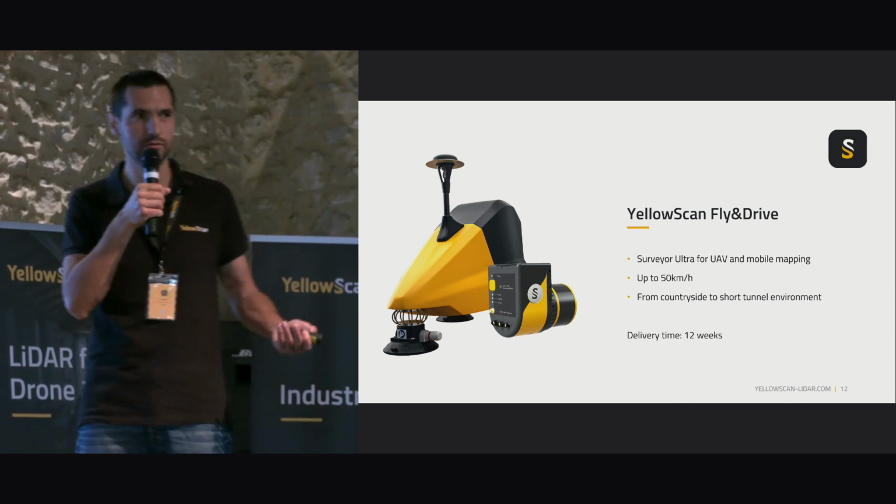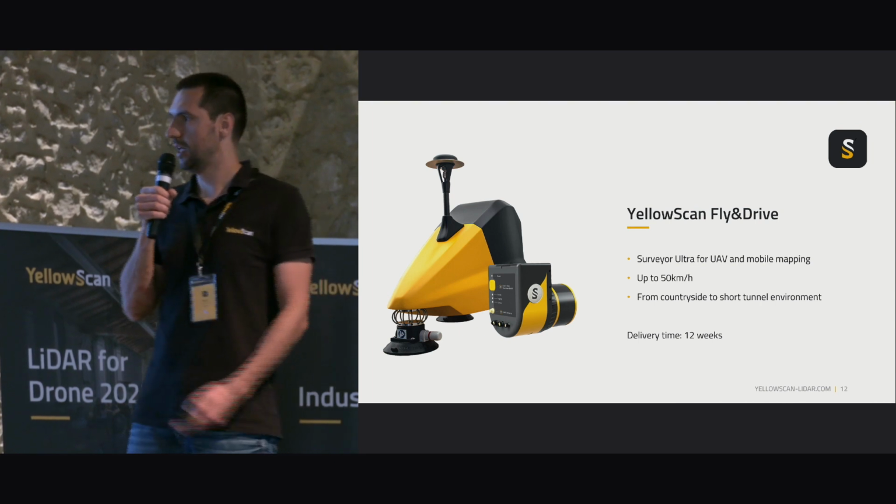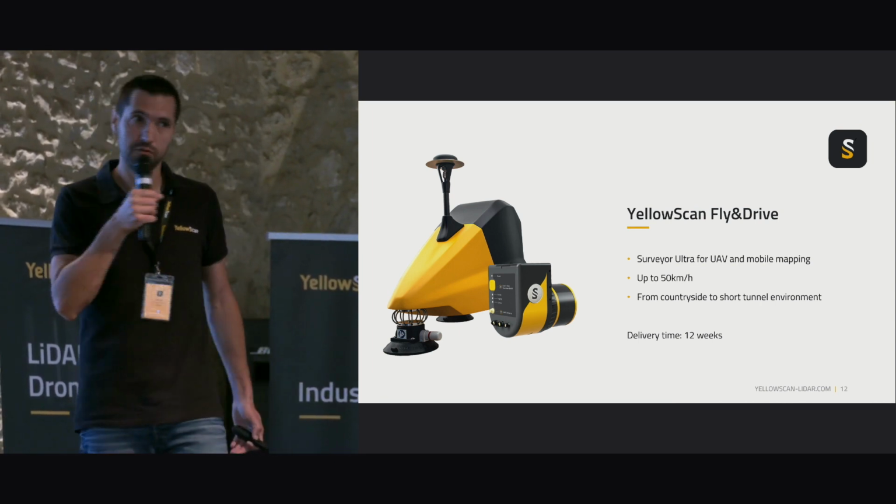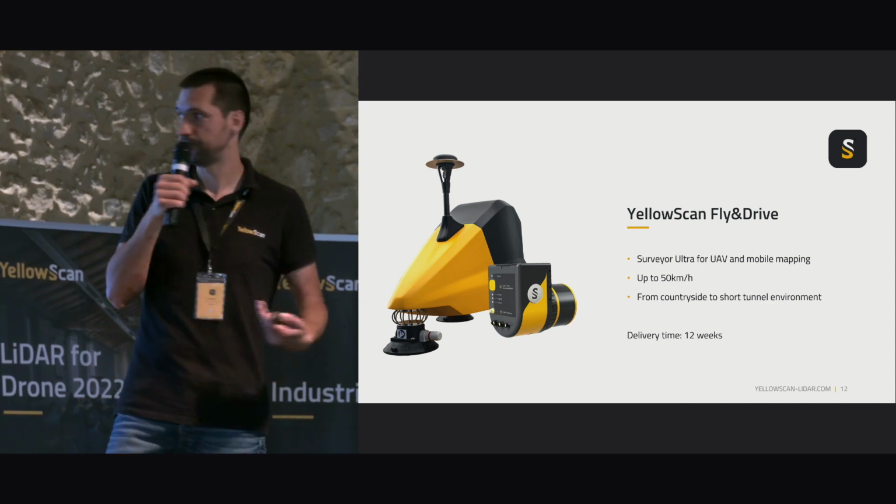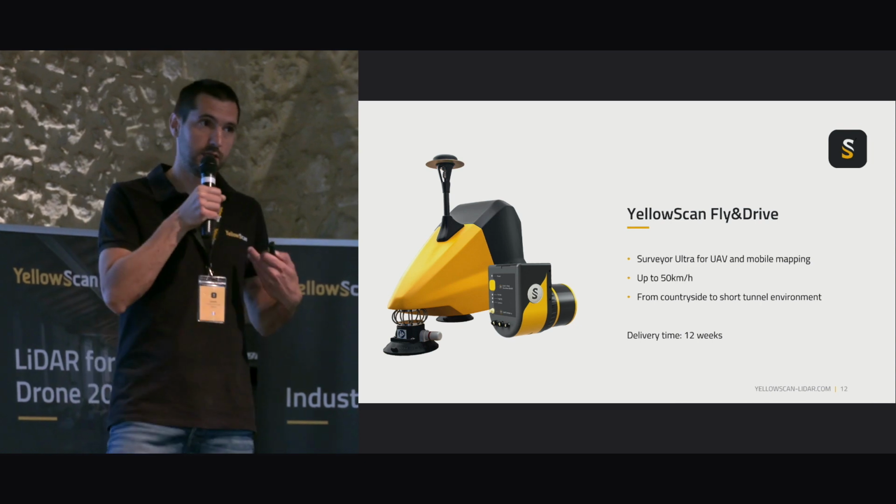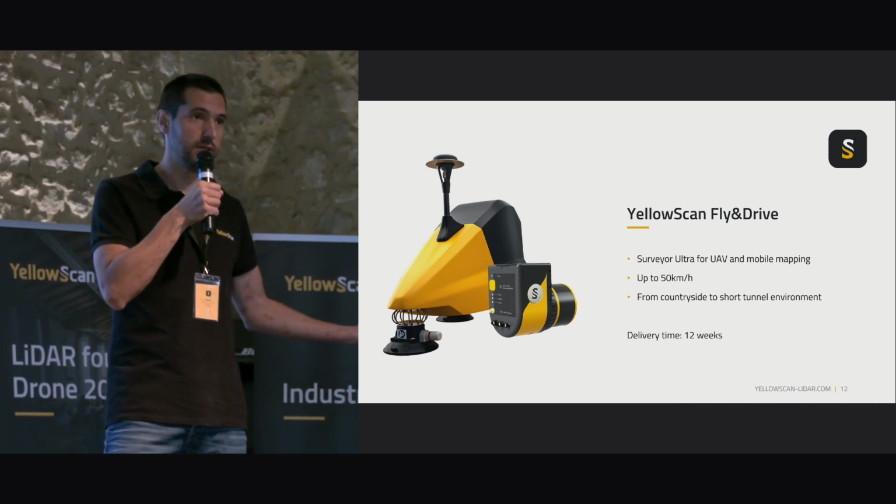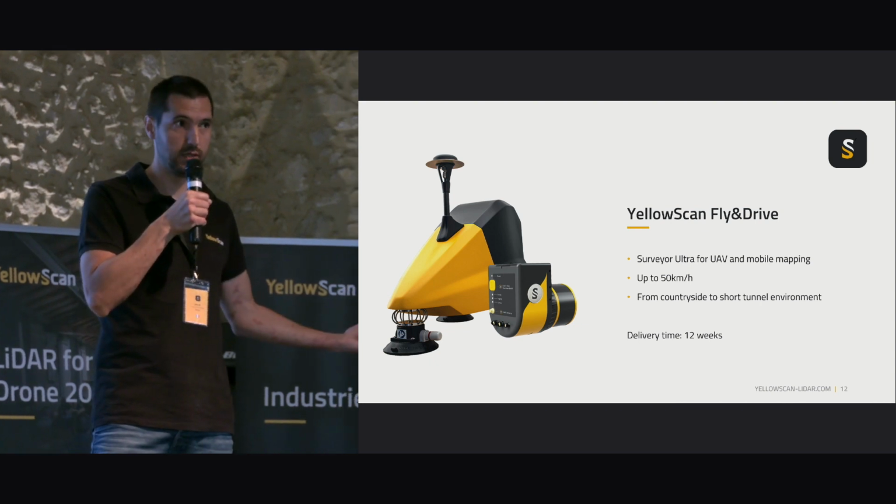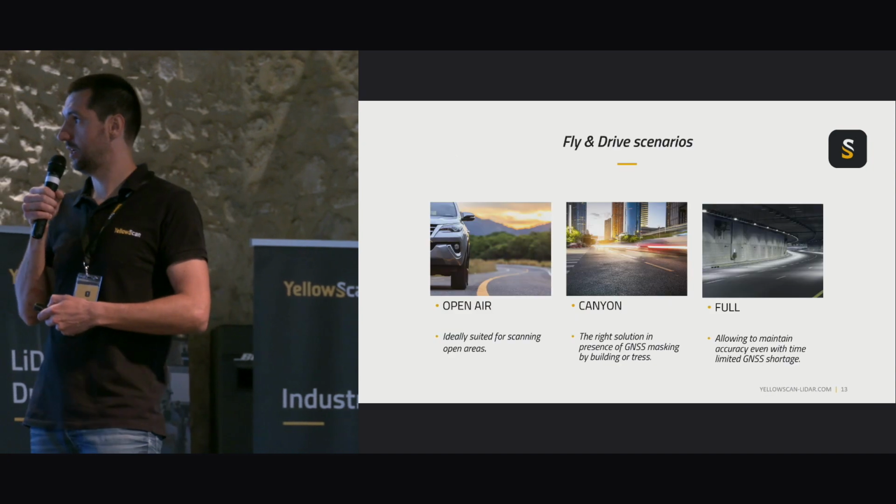Okay, it's LiDAR for drones, so we'll talk about the drone part. But you can do mobile mapping with it. So you can drive up to 50 kilometers per hour, okay, to get enough point density. And basically, you have different contexts where you can use it. So you can use it in the countryside with not that much constraint, until tunnels. Okay, so you have 3 different setups.